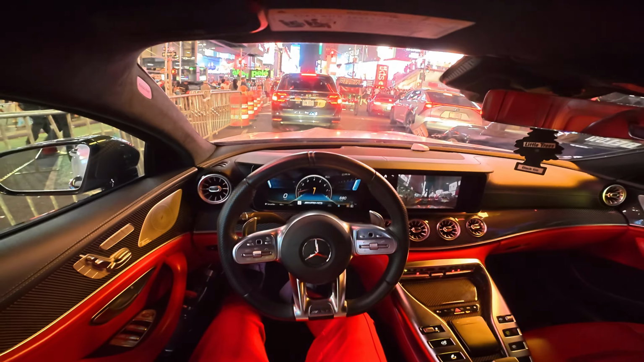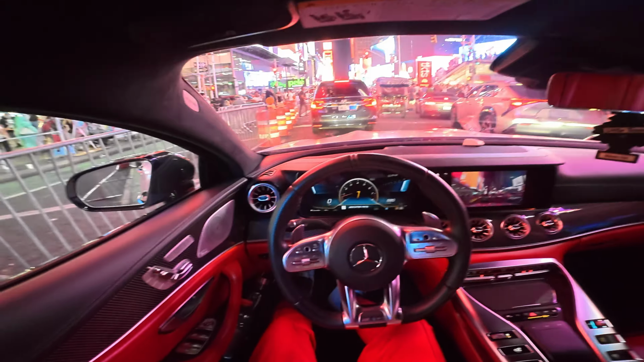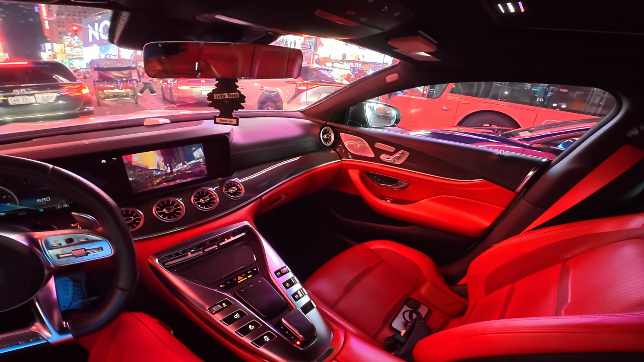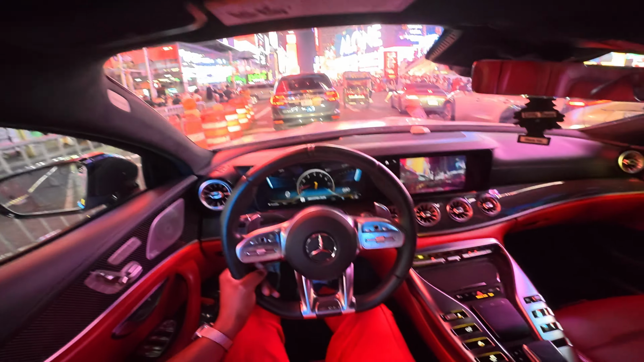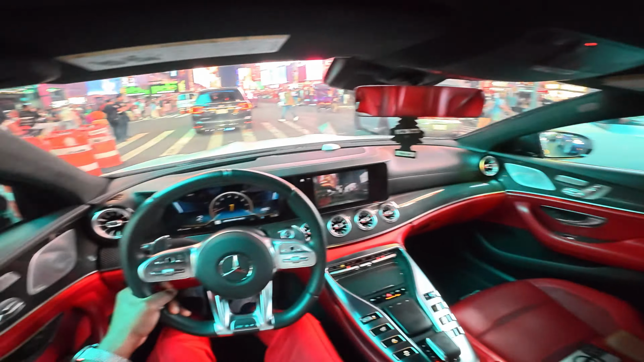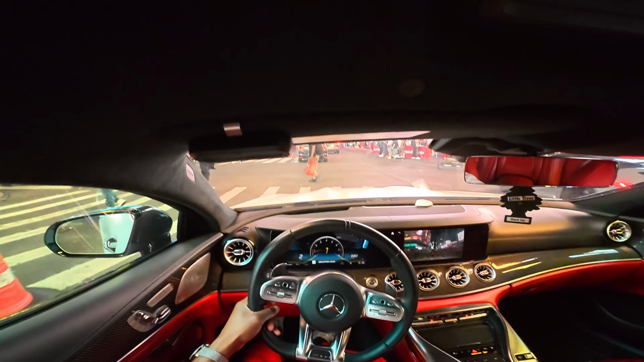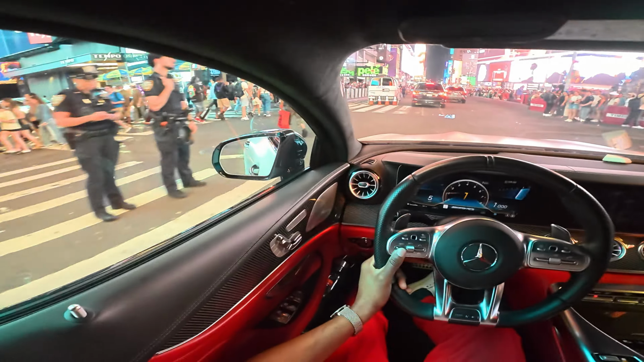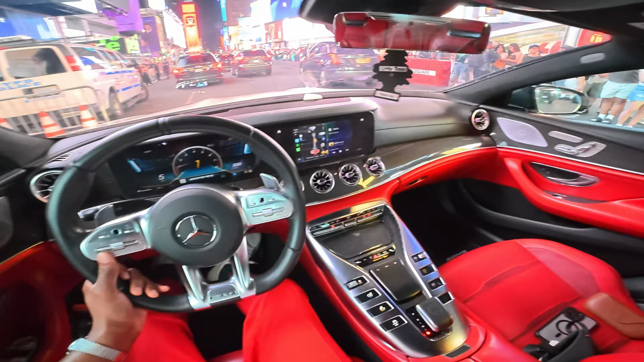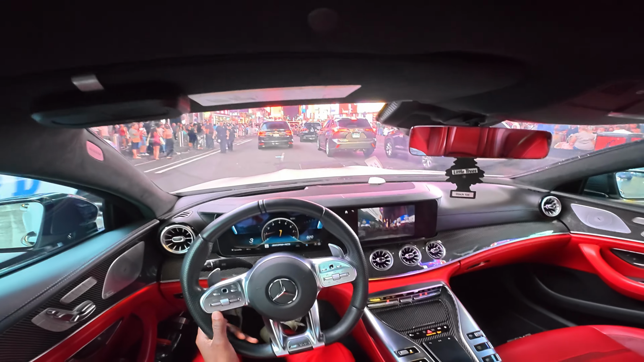Yeah, we're at the heart of Times Square. This is where all the tourists want to come. I don't blame them, though. Been seeing this for more than 20 plus years, so none of it excites me. Just doing the POV. Oh, look at these cops. I think I got the right of way. Alright, let's go. Police. There's people from all walks of life here.